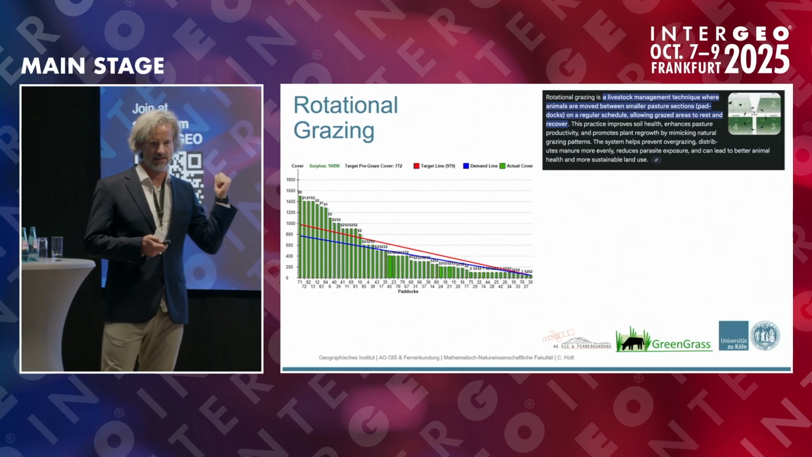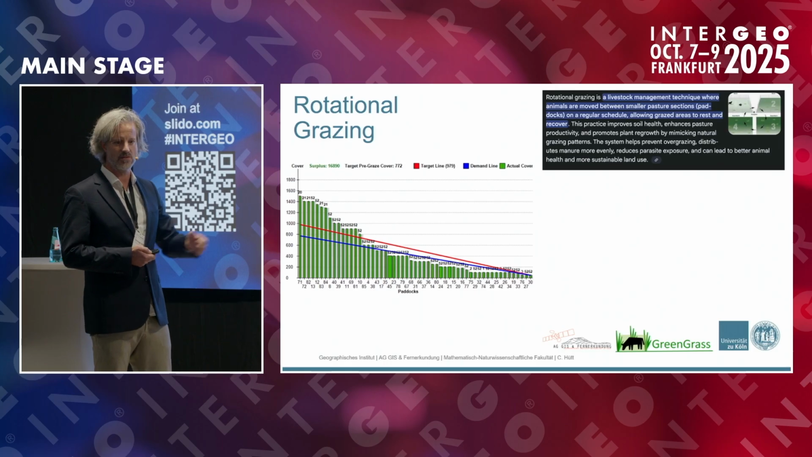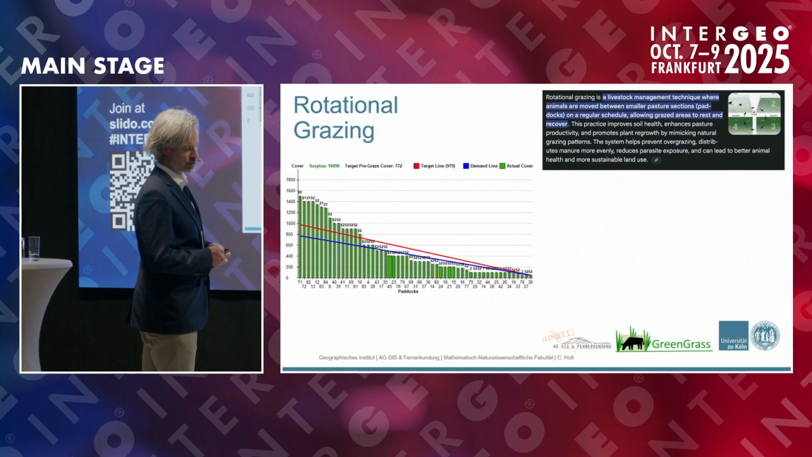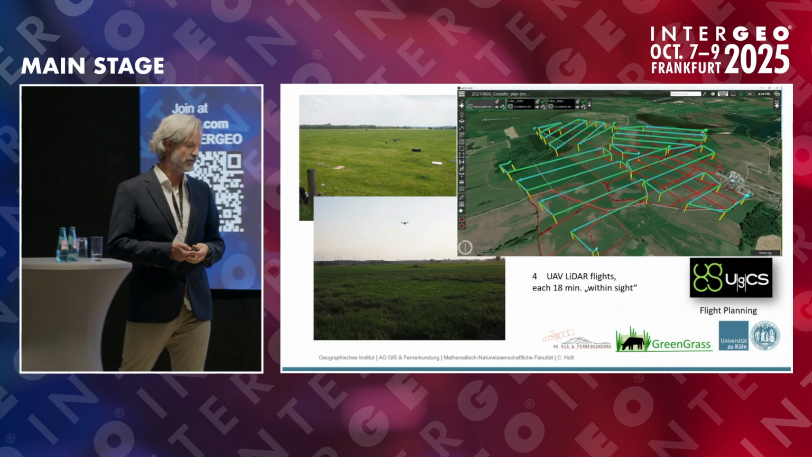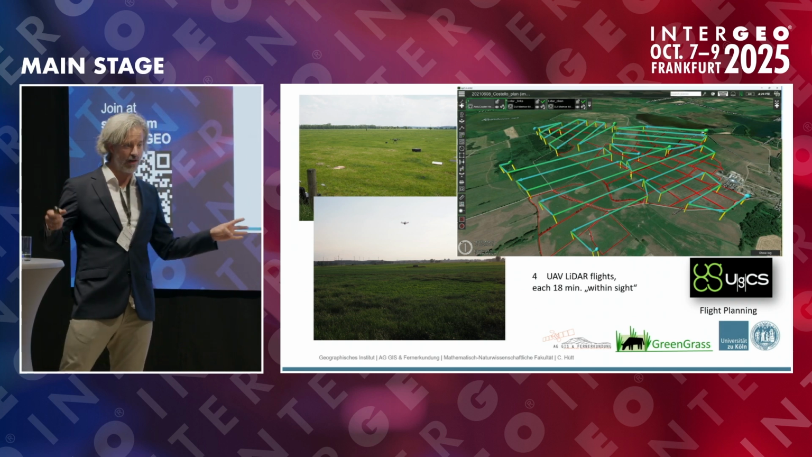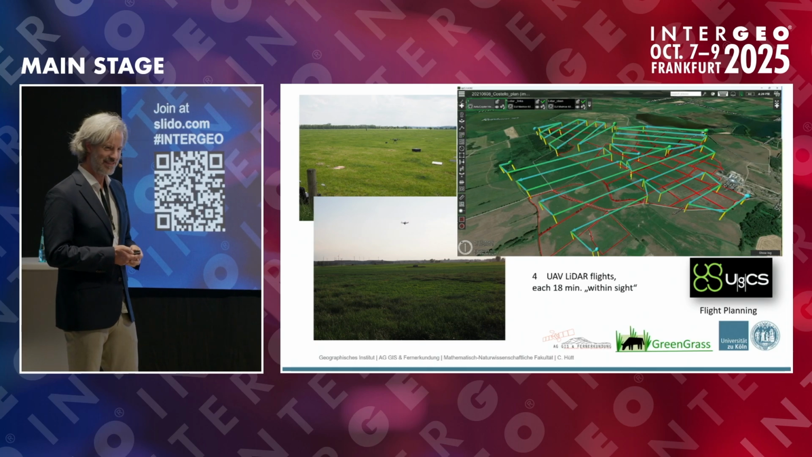However, it gets inaccurate over time, and every 1 to 2 weeks, he has to go with a rising blade meter over his whole farm of 3 square kilometers. And this is where our technology could come in, and we applied a test. Can we assess the whole farm? We used 4 flights, each 18 minutes, and it was quite a challenge to perform them within sight.